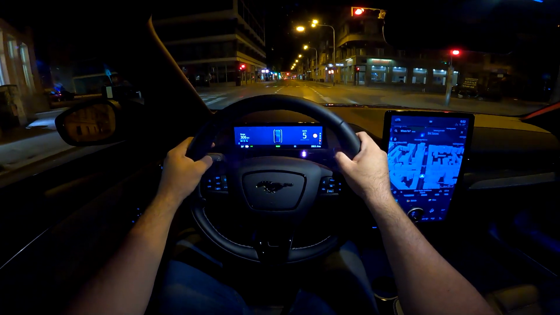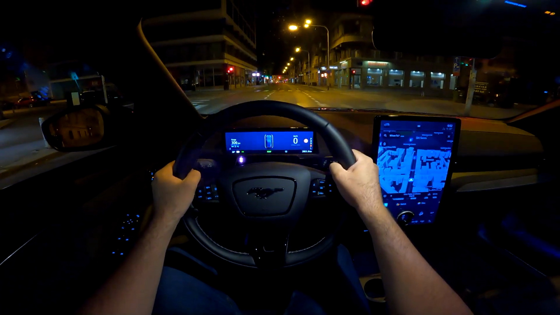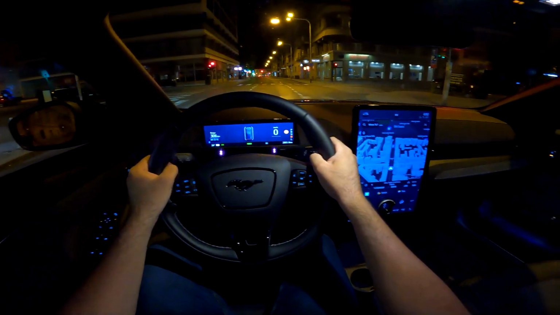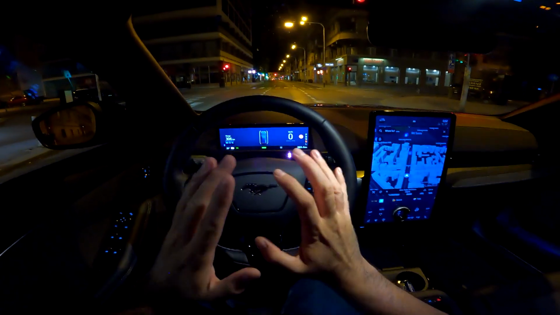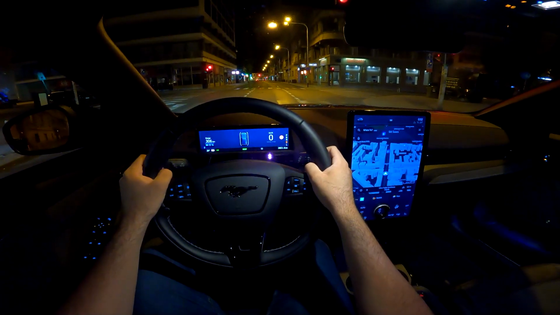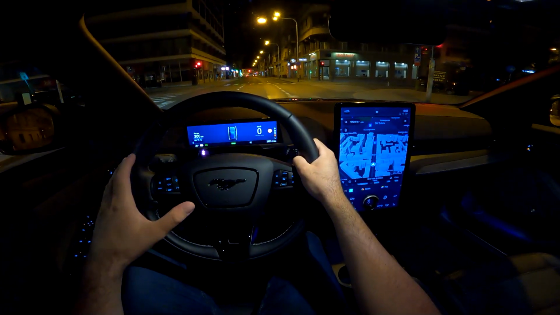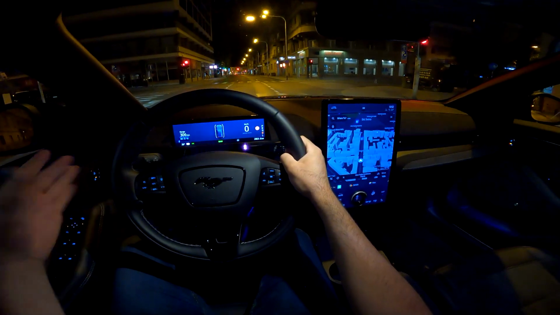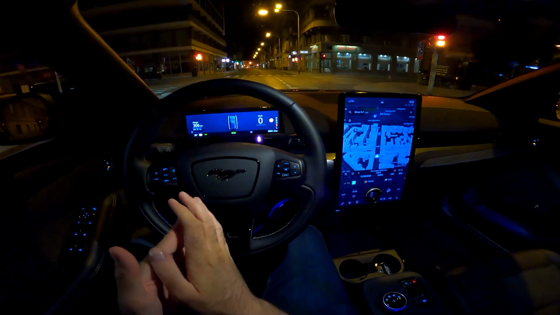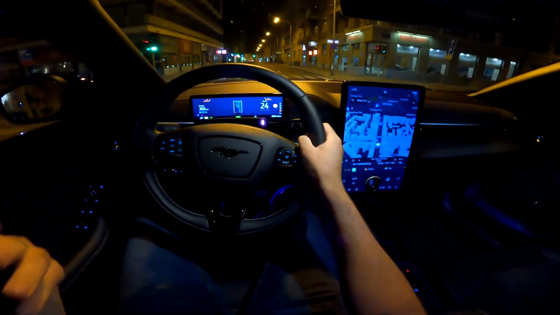Now let's mention the battery. As I said, this is the bigger battery. GT always comes with the bigger battery, 88 kilowatt hour usable energy. And the WLTP range is 500 kilometers. For me, it was around 450, 470, something like that. But I think most of the drivers will be able to get more than 400.